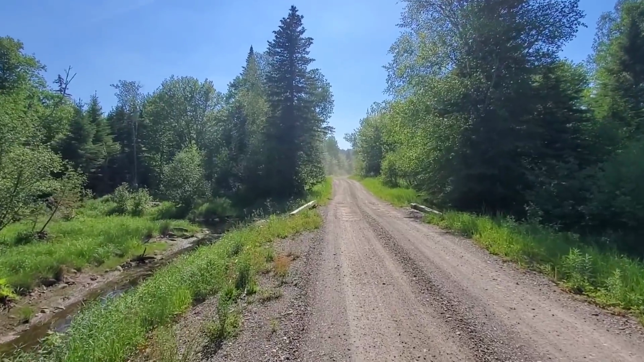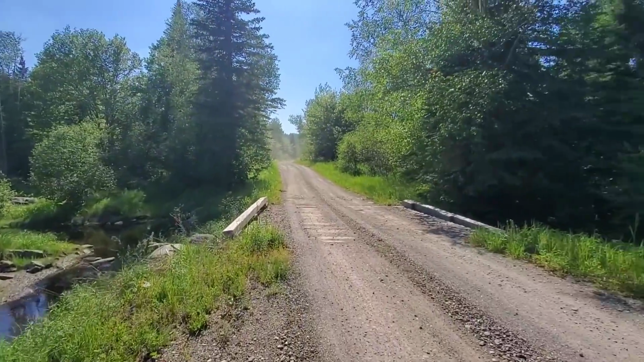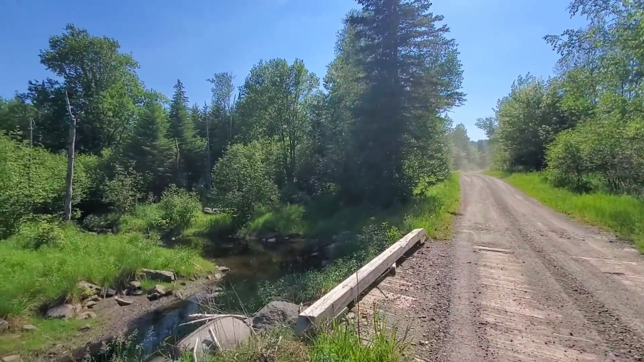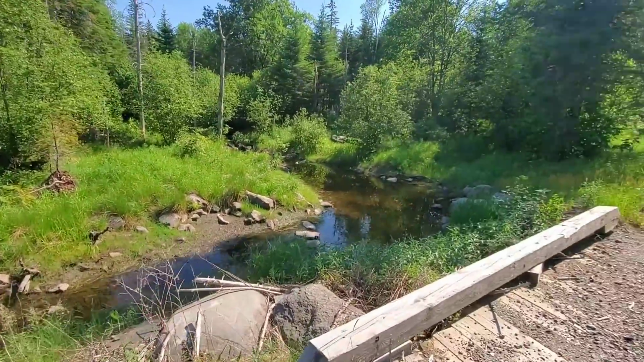Wow, check out the difference here that only a month makes. It's so grown in. We were here a month ago unclogging a culvert here. This was all flooded up through those plants. But now we're currently in a drought.